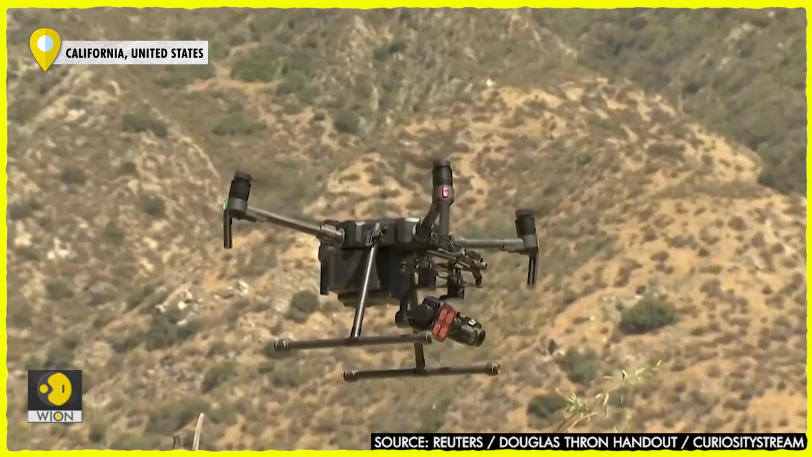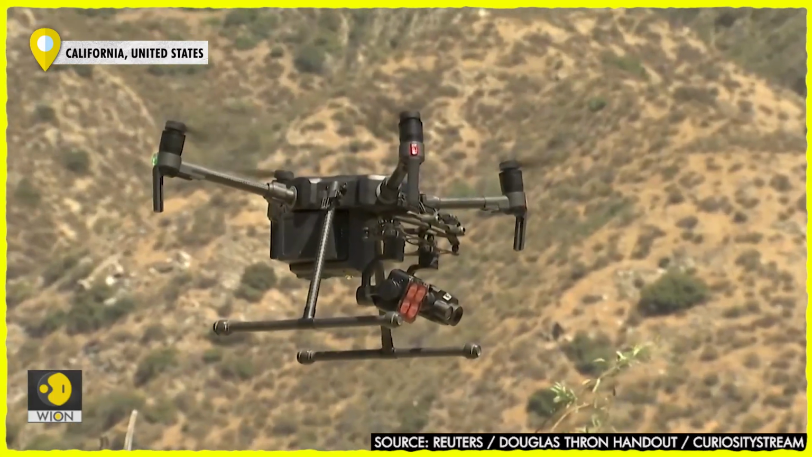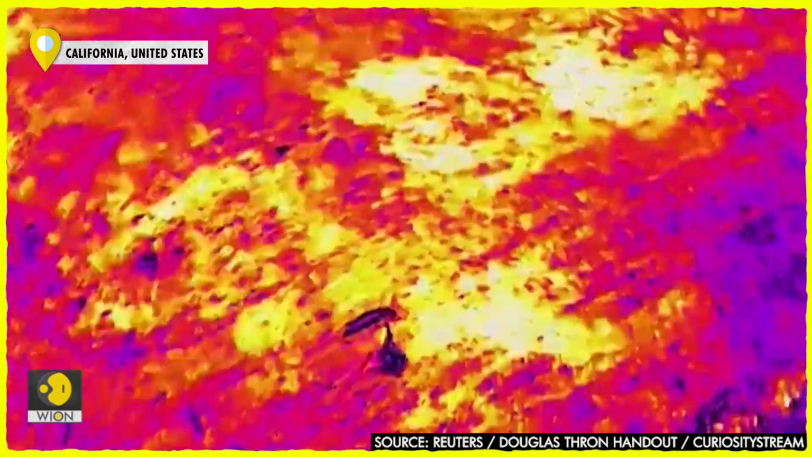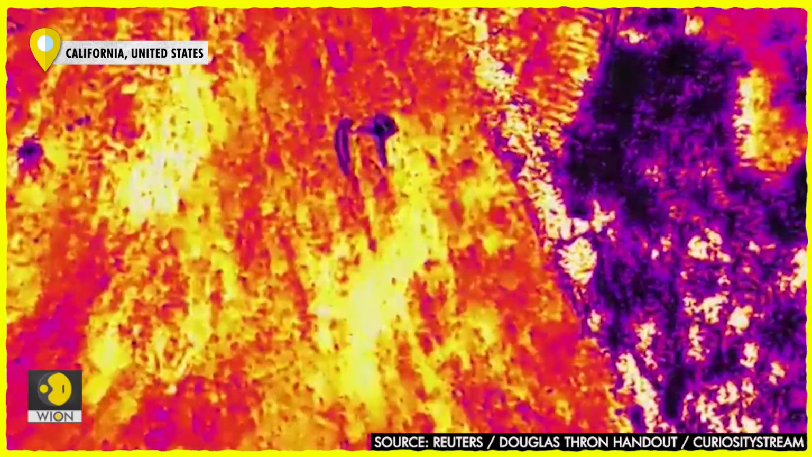And then either I or rescue crews will go in and rescue the animals after I spot the animals after these natural disasters. The drone also has the advantage of not making too much noise, which can further distress the animals, and it's much quicker than conventional techniques at pinpointing them.